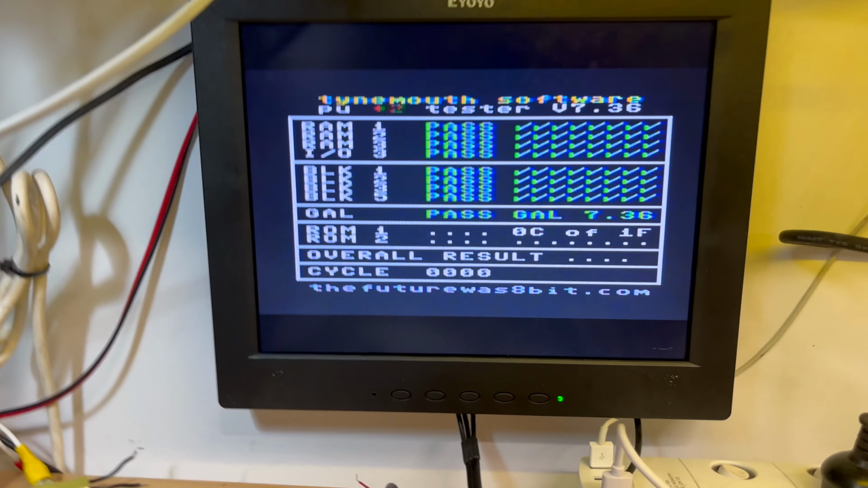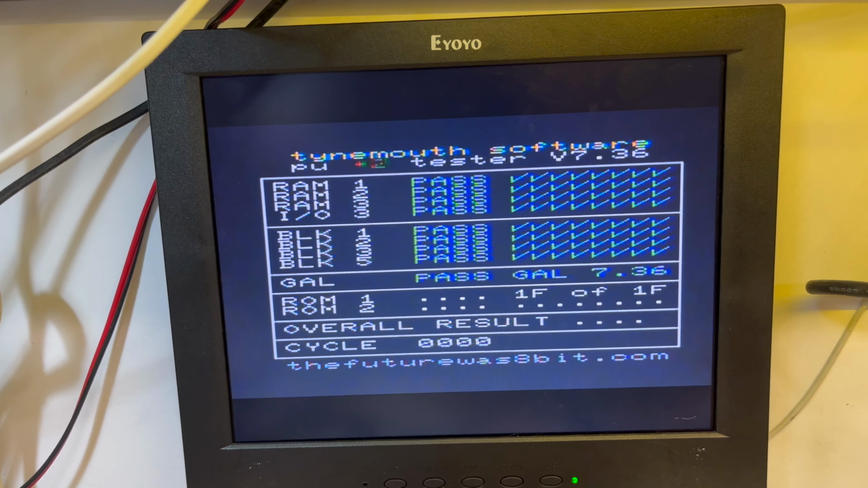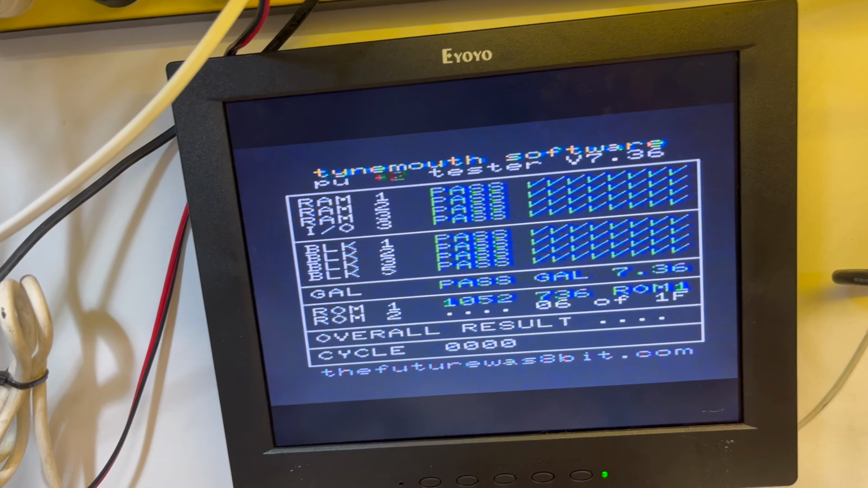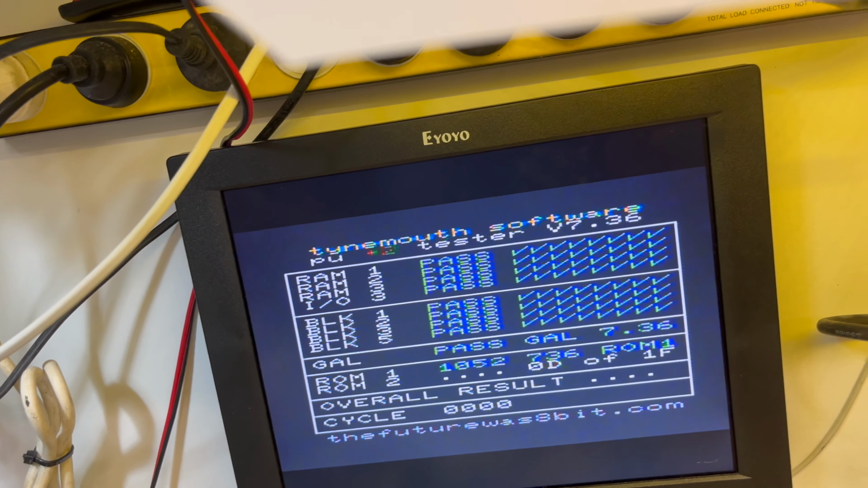Okay, I've kicked off the self-test. As you can see, I'm using the Commodore 64 font. Whoa, that's interesting. What test is it doing now, I wonder? Maybe I should be using the Commodore 64 font. Let's just unplug the... there we go. That's the VIC-20 font. And then that's the Commodore 64 font. Interesting. All right, I'll leave that off. I'll behave. I'll stick with the boring old VIC-20 font. Which way does it go? Put it on there. There we go.